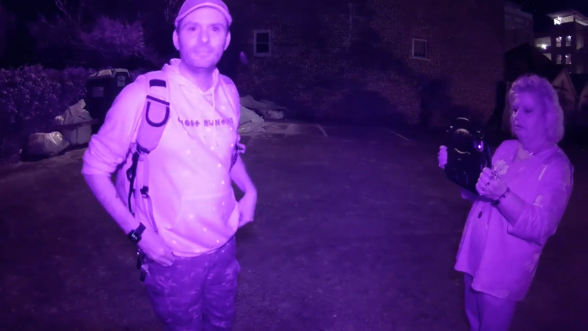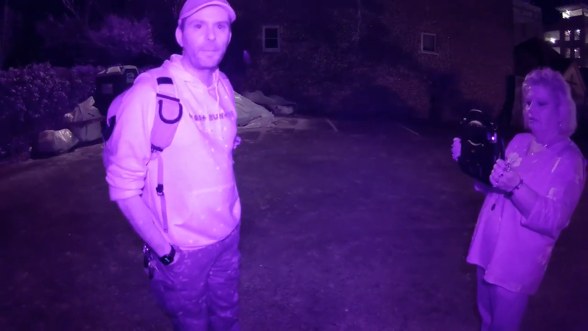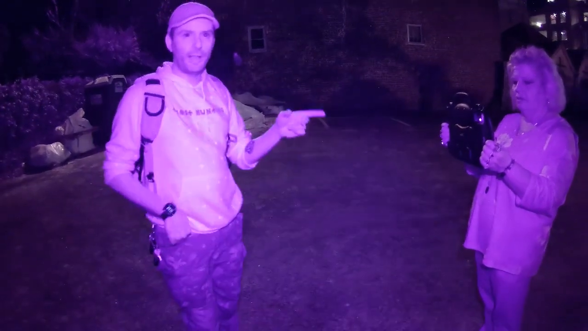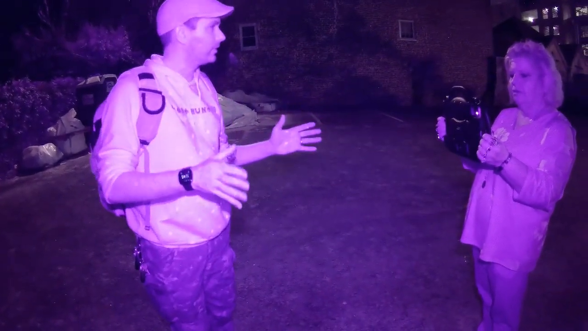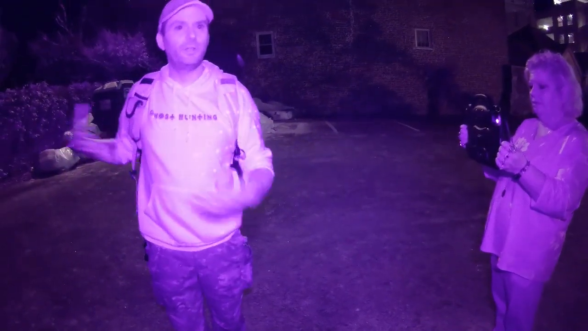Yeah, do you see that? A little bit on the sweatshirt, towards his belly, and on the pants, yeah. So she probably has me as a purple figure at this point because the lidar is picking my perception based on the depth of where I am to the wall. Cool. So that's how that all works.